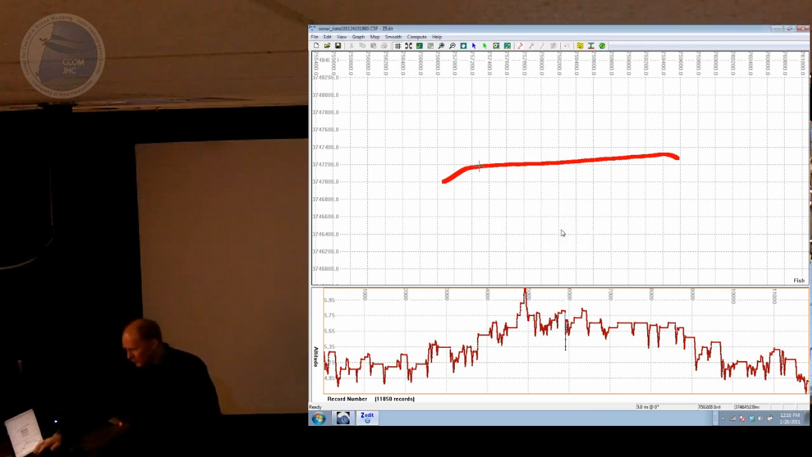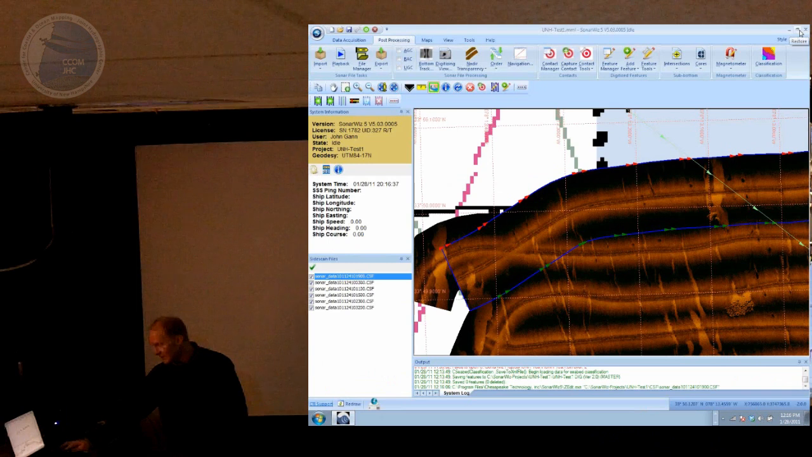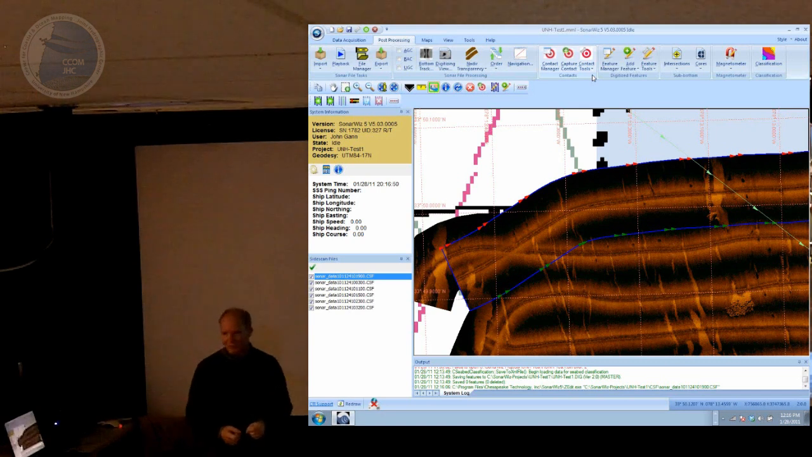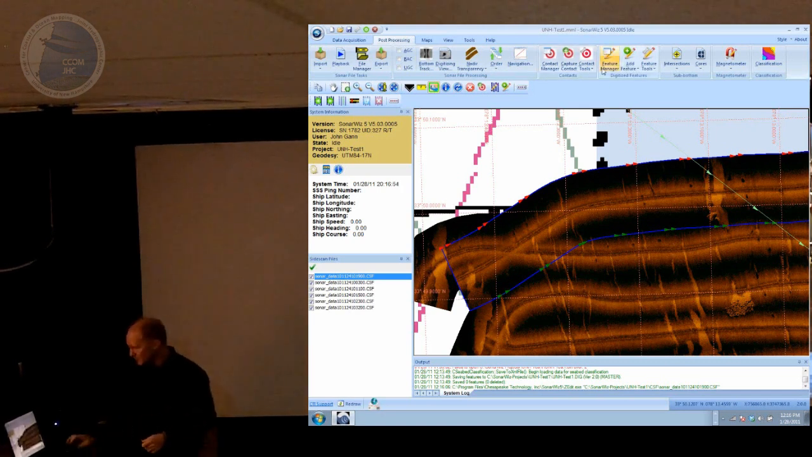Okay. So this little program is also known as Z-Edit. If you click on a file and choose navigation, that's what's going to pop up. Again, moving on, we haven't captured any contacts yet, but this section here is all about contacts. By that I mean sonar contacts. Places of interest in the sonar imagery that I wanted to call out and save as something special.